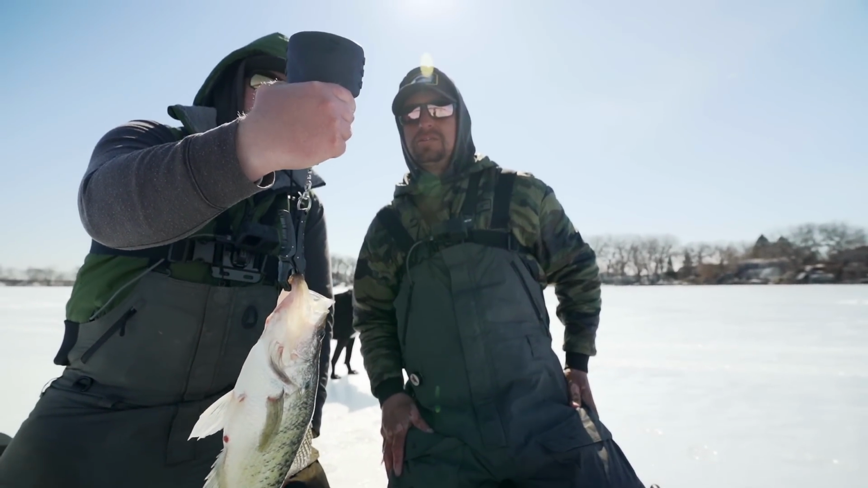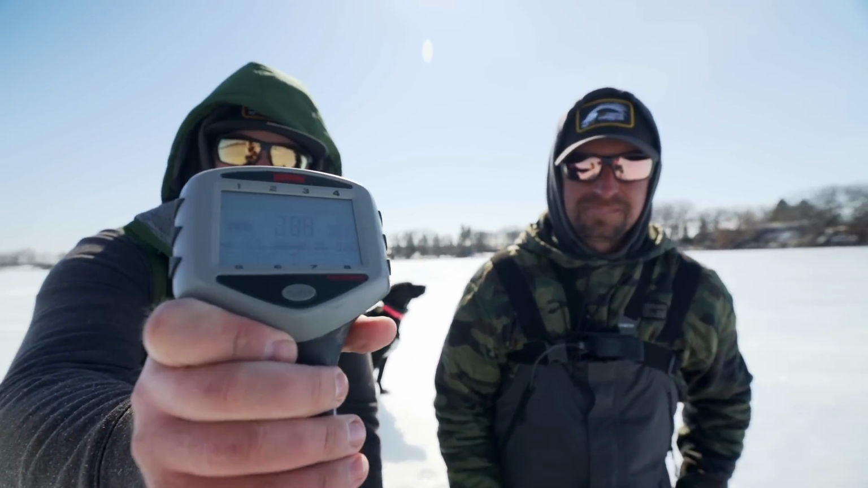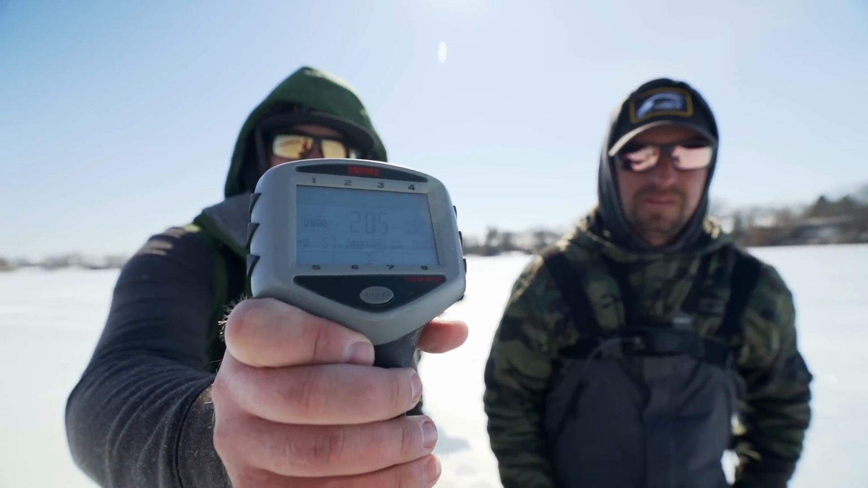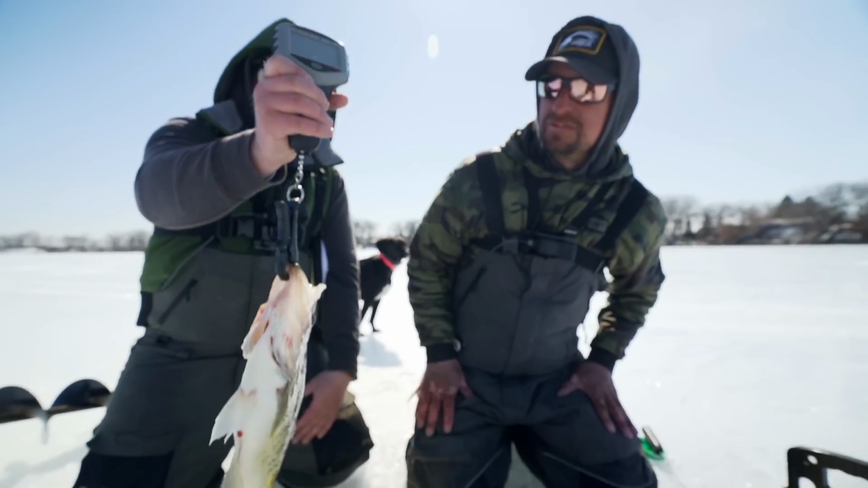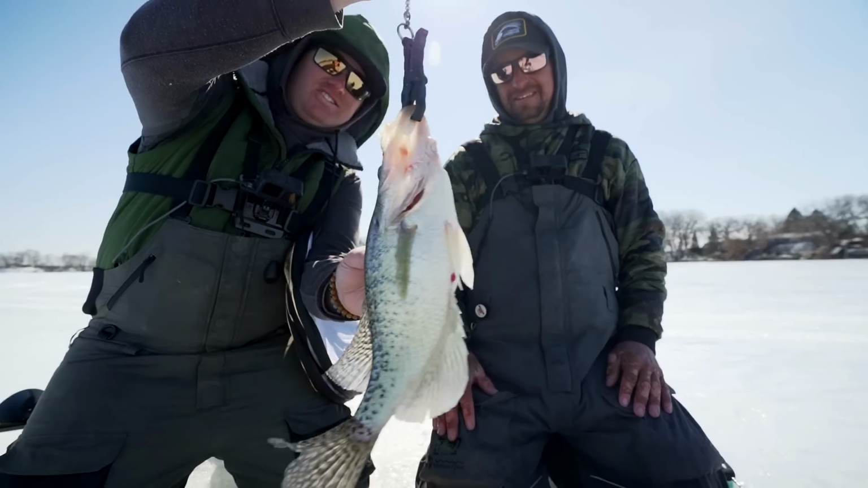Sheesh. 2.07. God damn. Where did it lock in at? I can't see it. 205. 205. So just 207, a moose, dude. Look at how tall that thing is. The head is just crazy big.